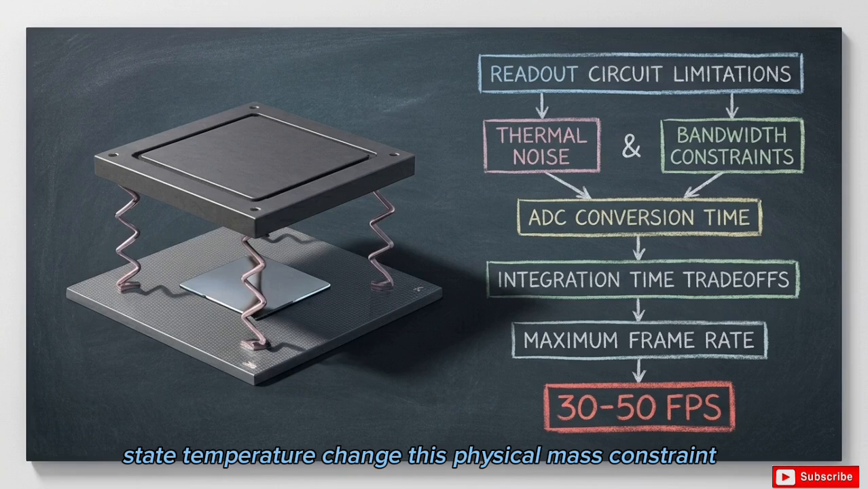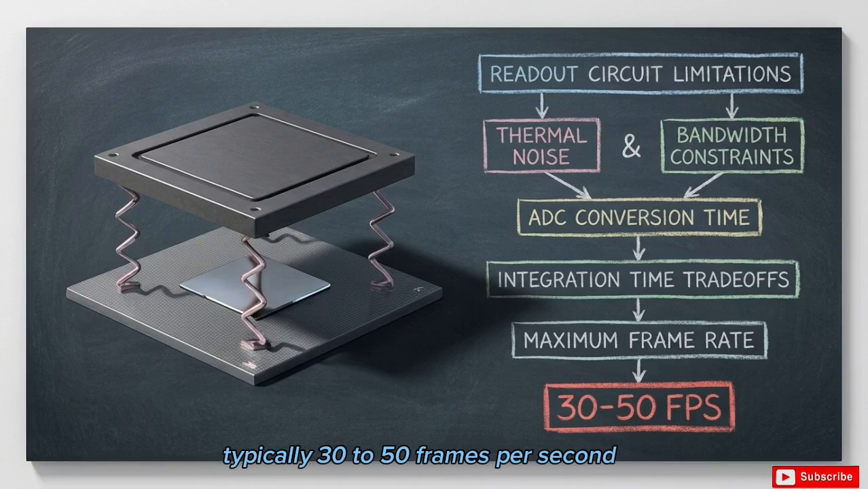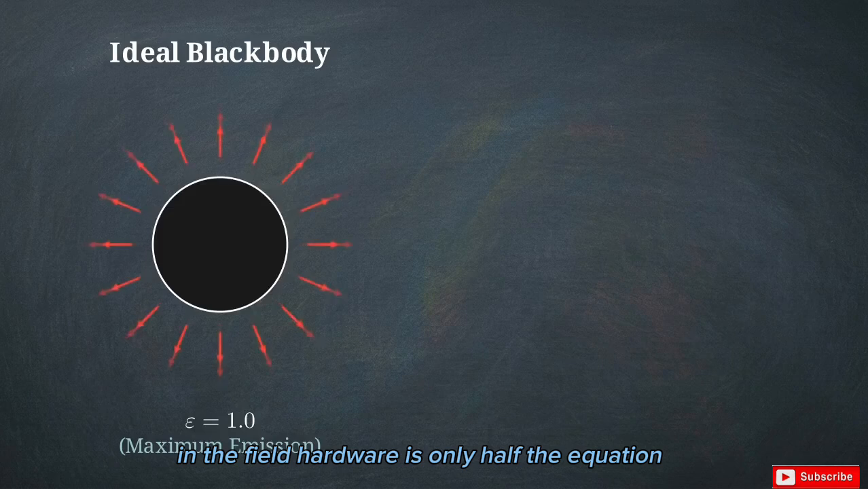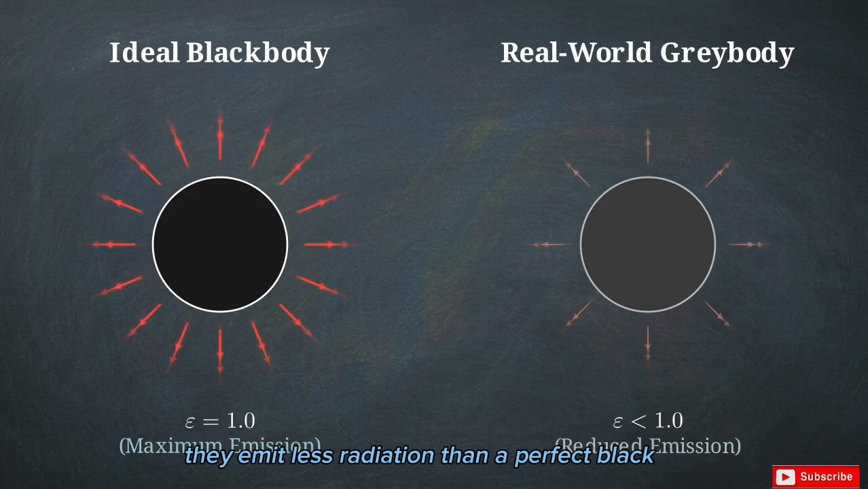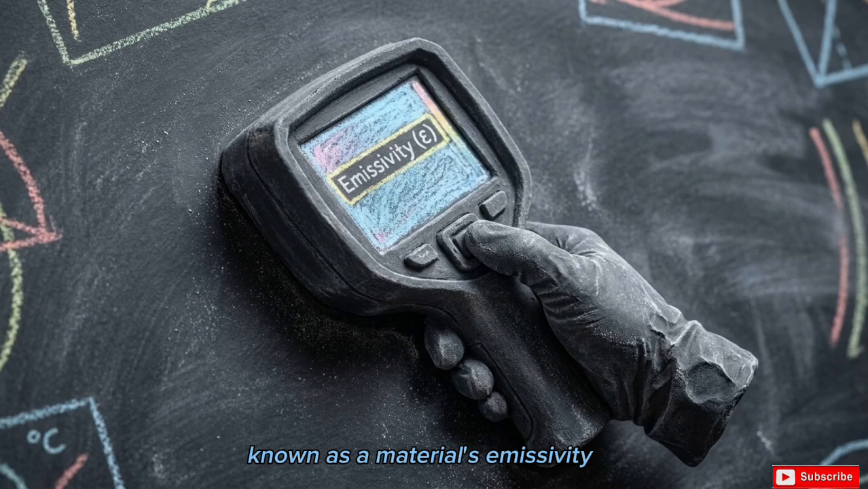This physical mass constraint forces uncooled thermal cameras to operate at slower frame rates, typically 30 to 50 frames per second. Speed is intentionally sacrificed to ensure radiometric accuracy. In the field, hardware is only half the equation. Real-world materials are gray bodies. They emit less radiation than a perfect blackbody. Operators must manually compensate for this variable, known as a material's emissivity.